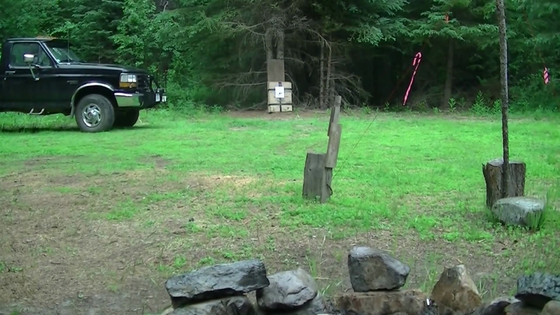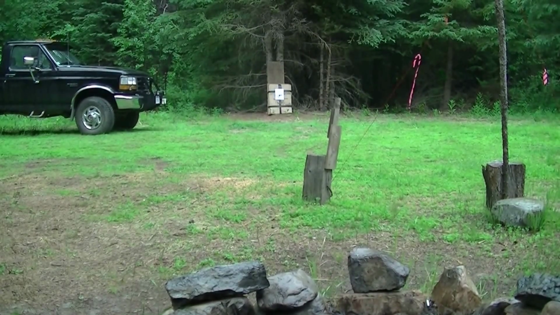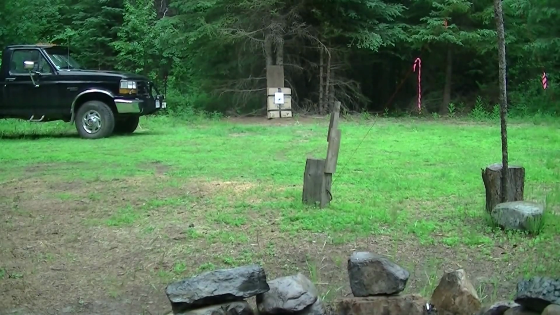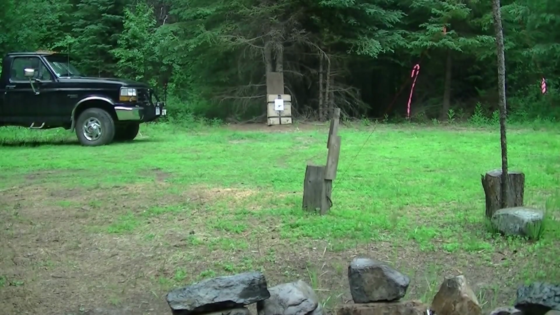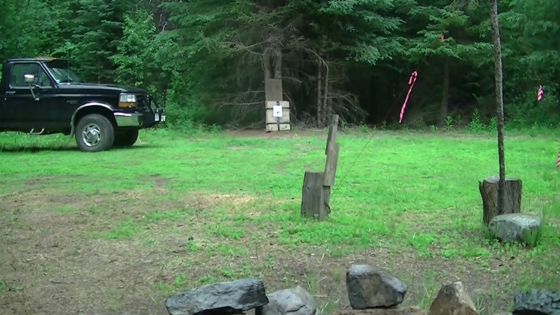I see some surveyor's tape in the area, so it's fresh. So I got an idea what happened to it, but I'm not going to accuse anybody. It could have been somebody else. I don't know. You don't accuse anybody unless you really know it's them. But it's weird that there's surveyor's tape in the area.